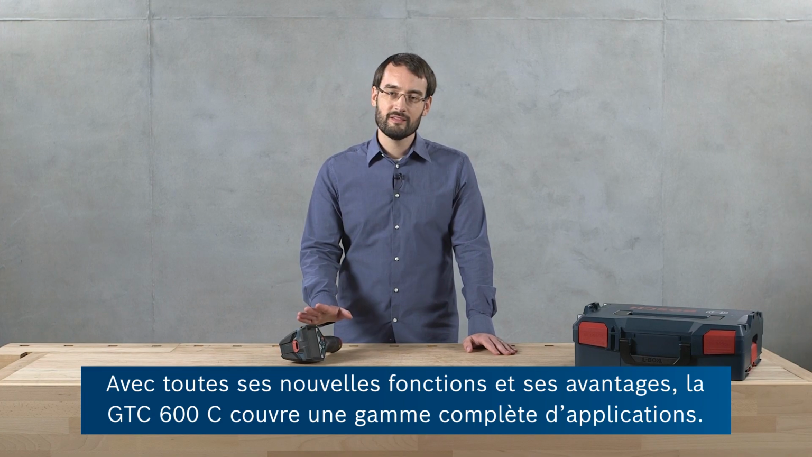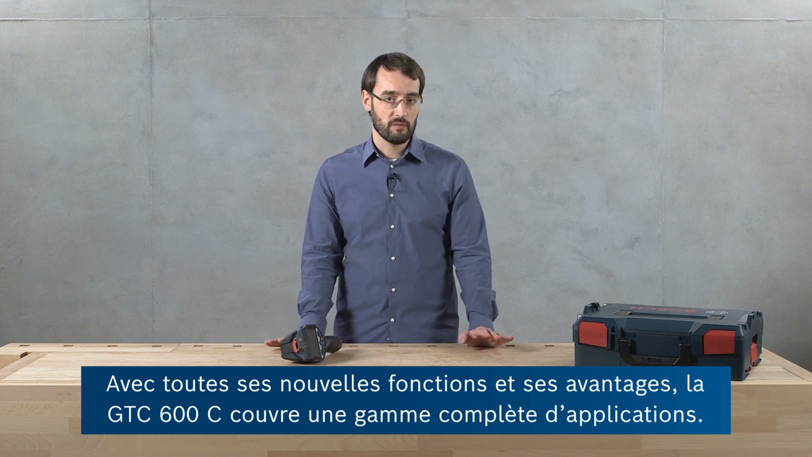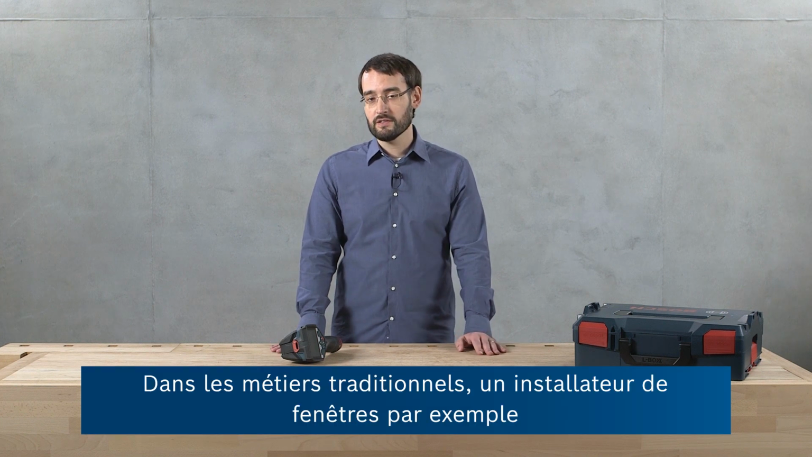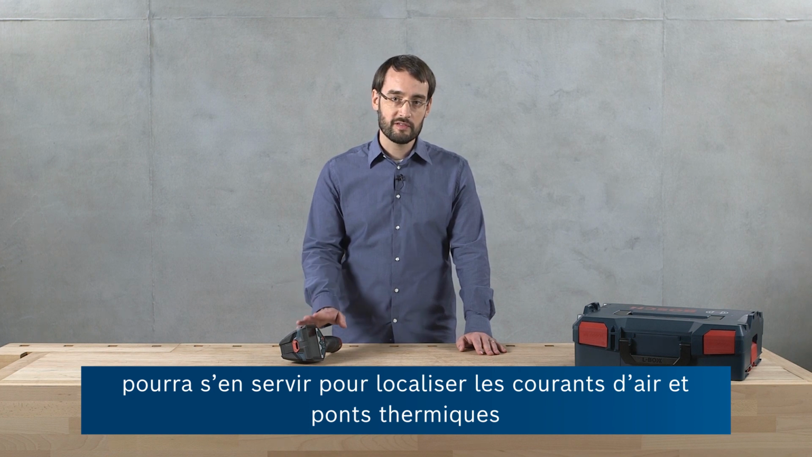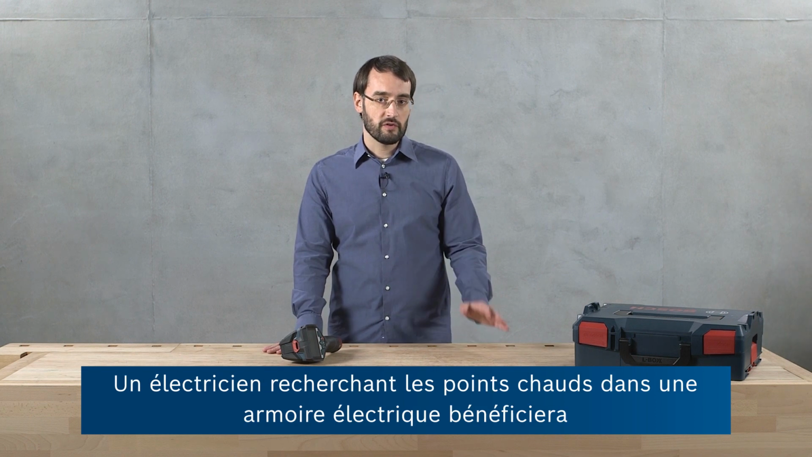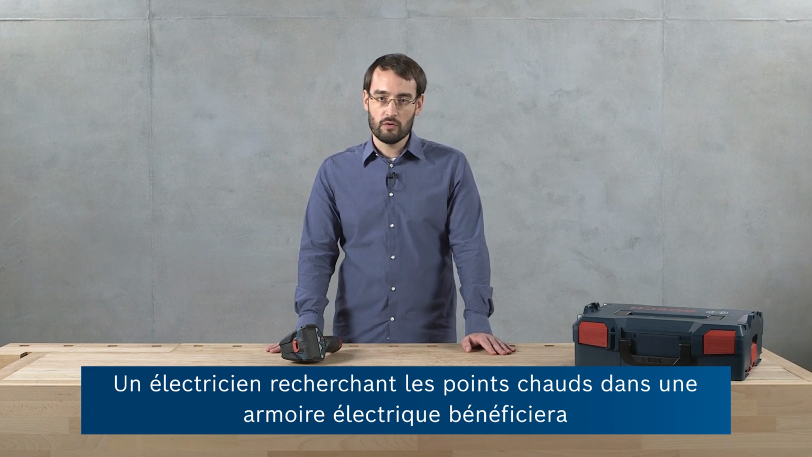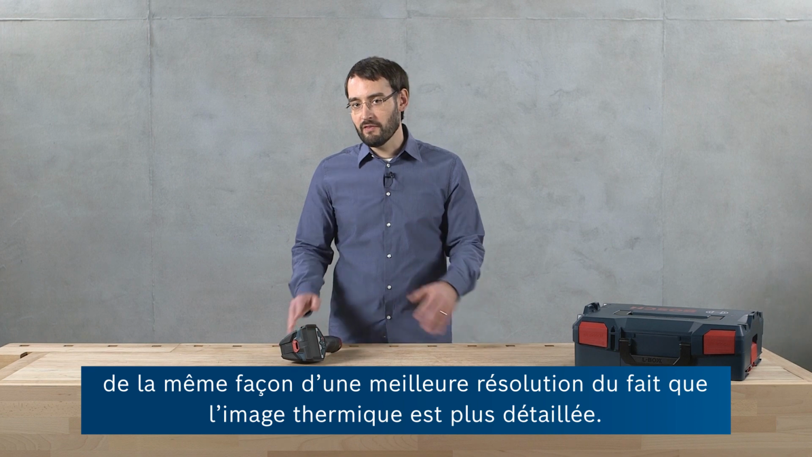Now, with all of these new features and benefits, the GTC 600C opens up a whole range of applications. In traditional trades, for example for window installers, you can search for drafts or thermal bridges at a larger distance because you've got a higher resolution. And an electrician, for example, looking for hotspots in a switching cabinet will also benefit from the higher resolution because you can see finer details in your thermal image.